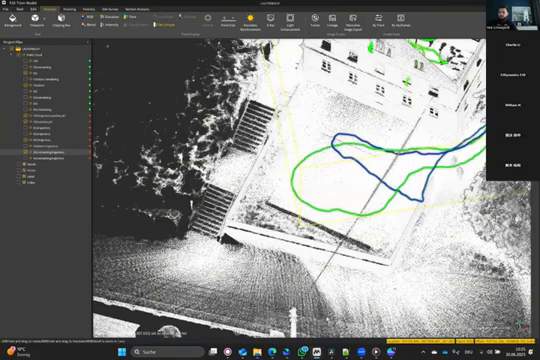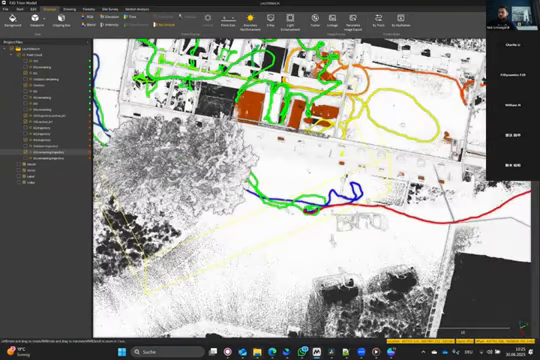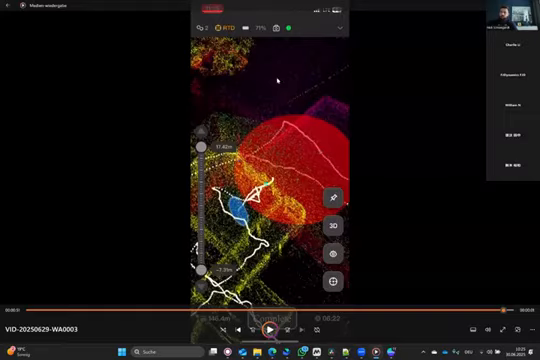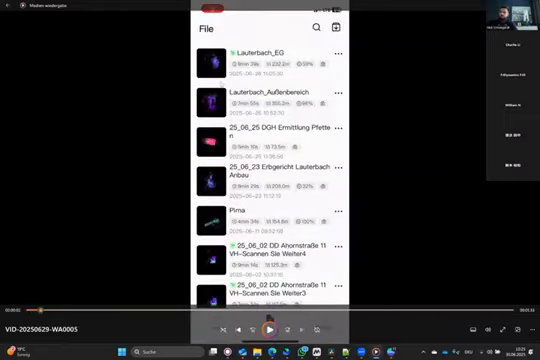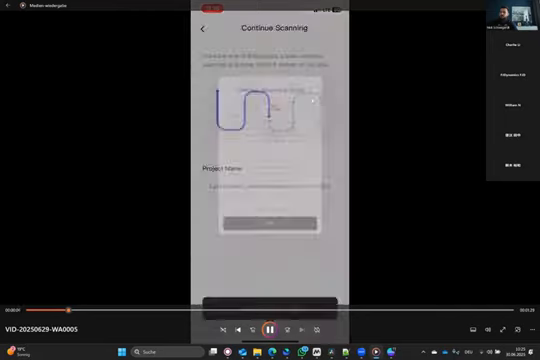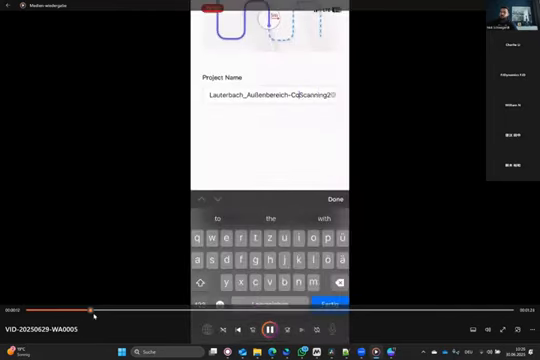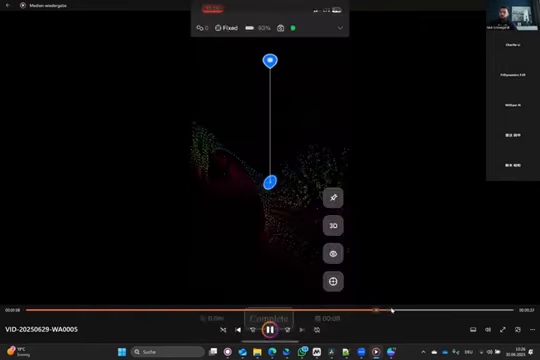And to combine these, you need to use continuous scanning for splicing features. So here you can see my first scan, and then you just hit these 3 dots here in your scan app, and then you click continue scanning, starting from the same point again, and then you start your scan.